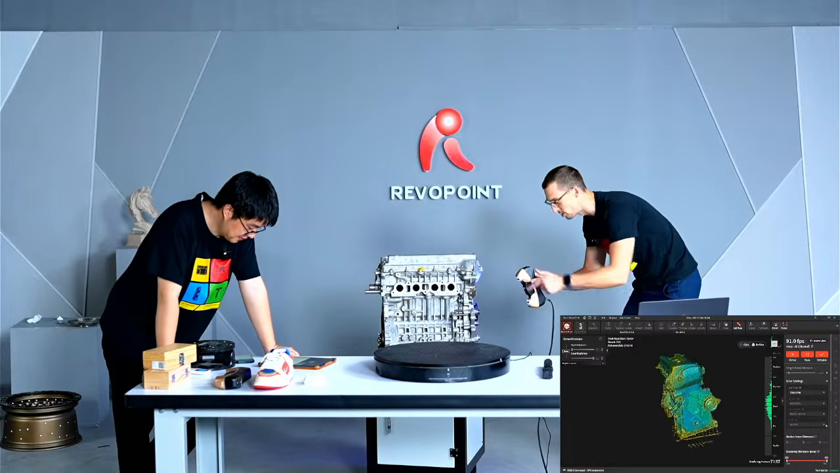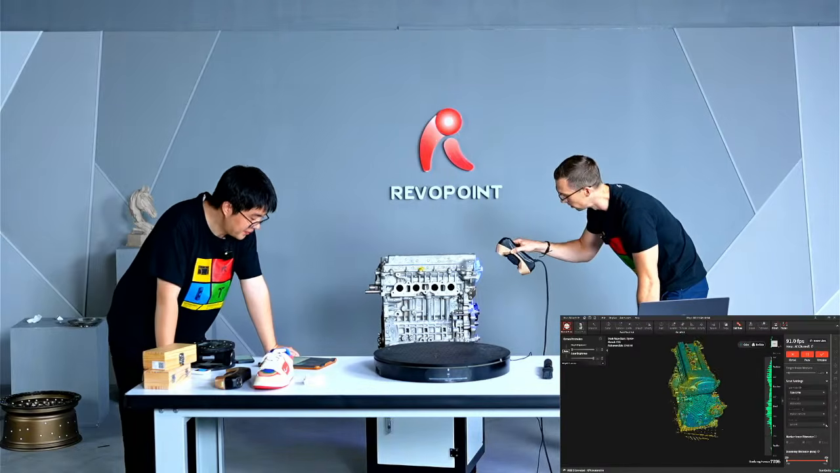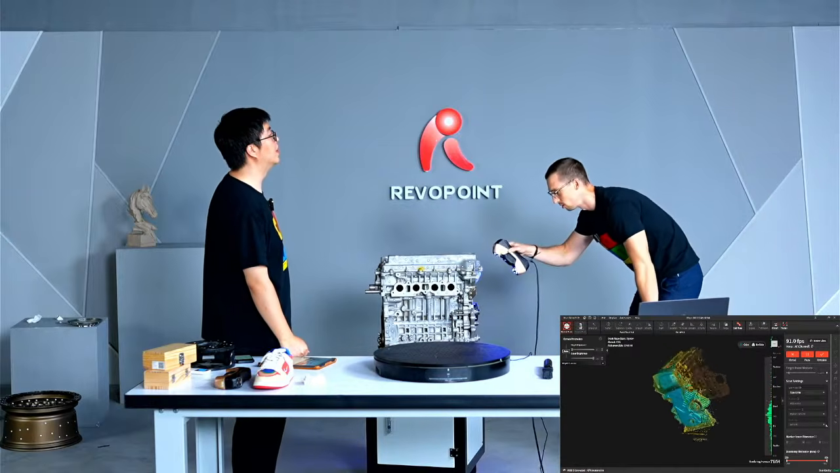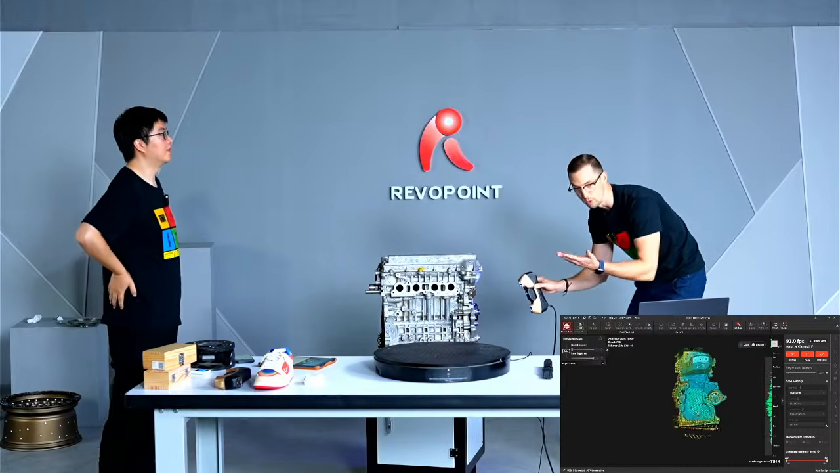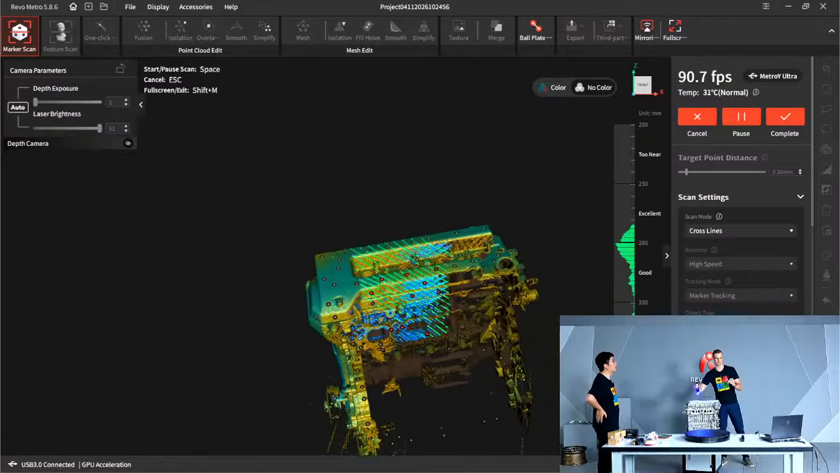There's a piece over here that's super dark, so even though we didn't select dark mode, it's still doing a great job picking all that up. I think that's because you turned the auto exposure on. But even if you don't specifically set dark and you have some dark on it, it's still doing pretty good.